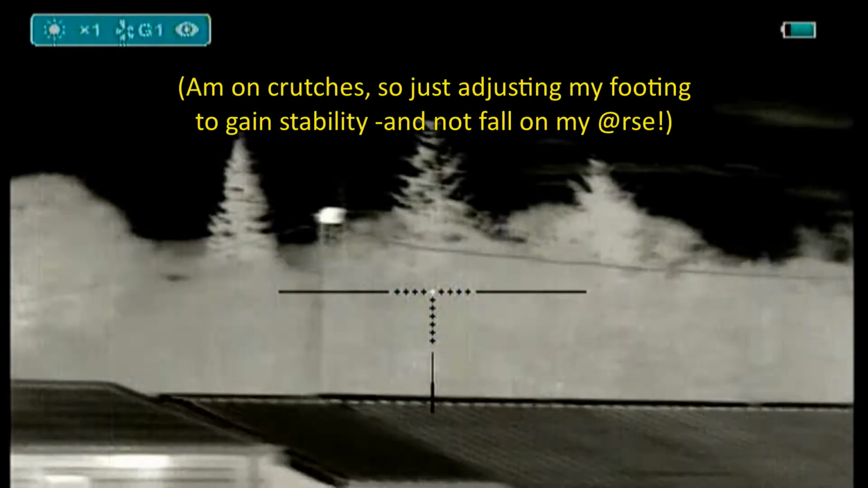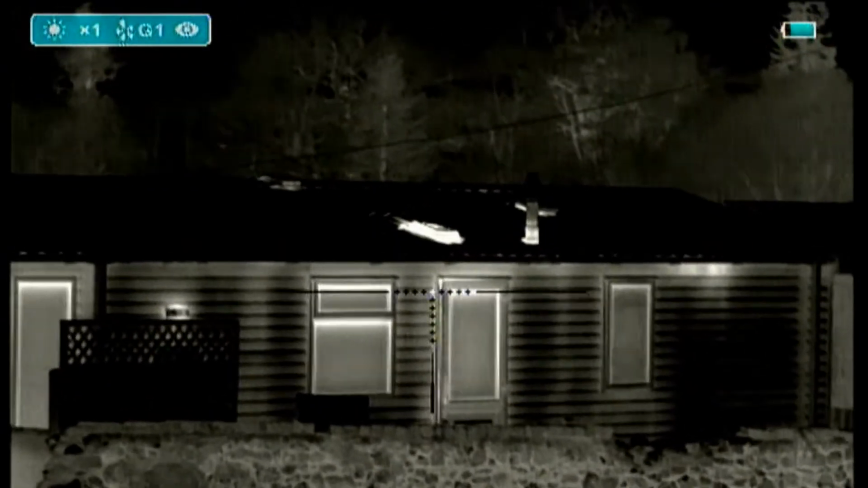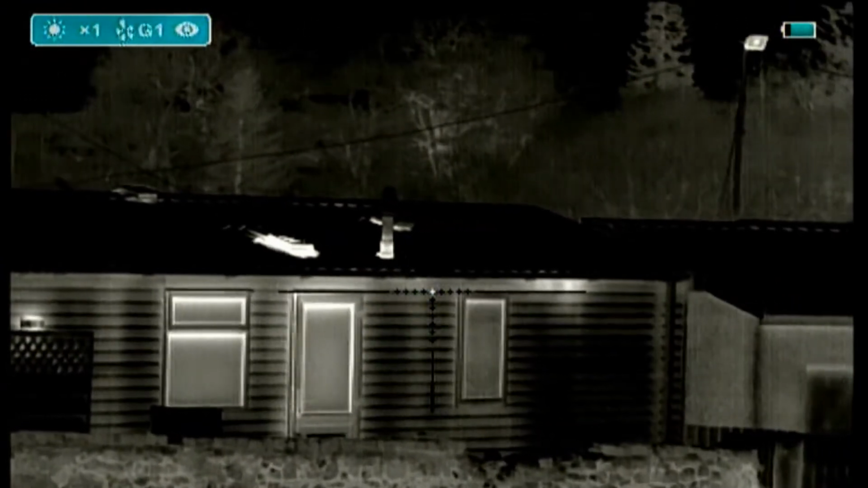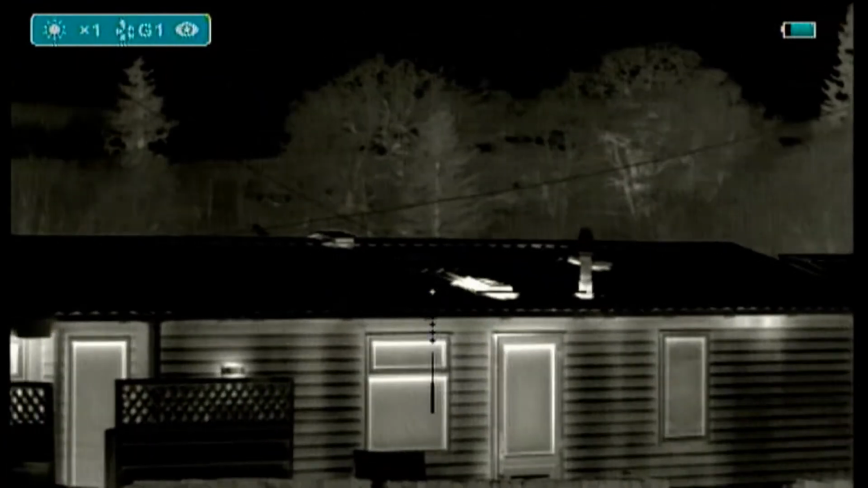So look at the static caravan. Move our feet a second. Disabled. This is not ideal. So there's a bit more detail around the windows, a bit more detail of the heat in the roof.